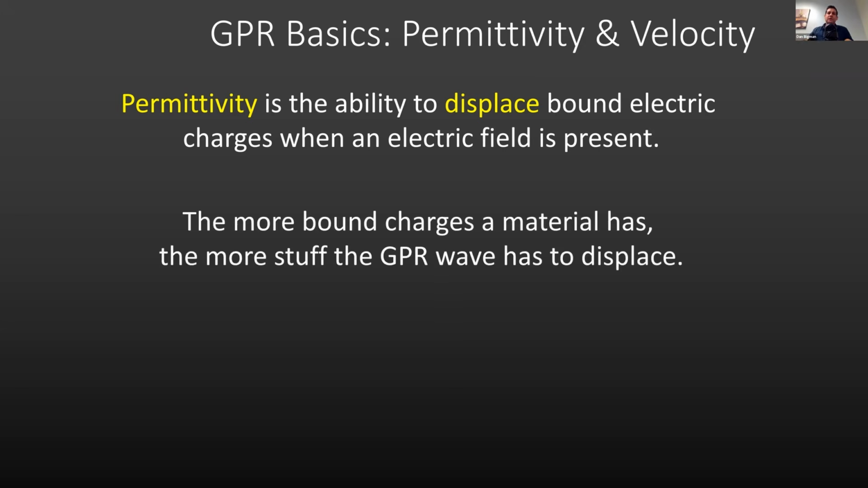The more bound charges a material has, the more stuff the GPR wave has to displace. So the more it has to displace, the slower it's going to move through the material. So what is the permittivity of some different materials? Well, for air, the permittivity is 1, and this is the lowest permittivity value for any material. And so how many bound electric charges does air have? It has none.